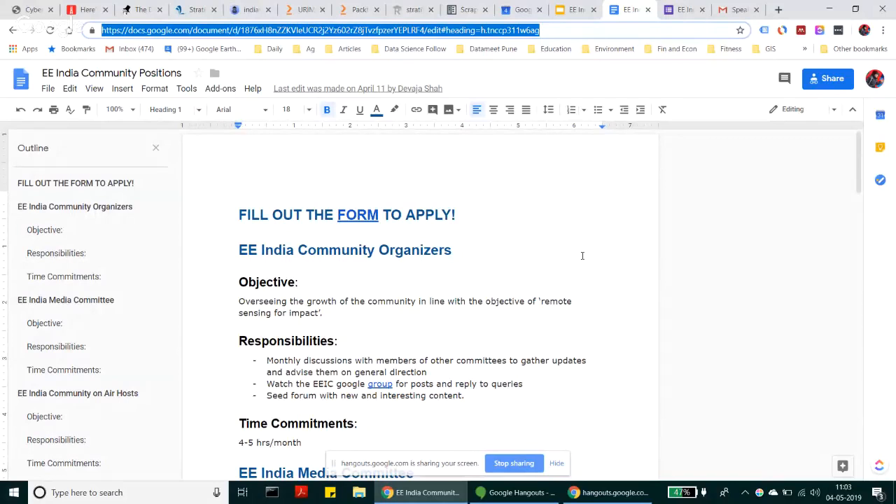So we sent out this mail a little while back. We'll be sending it out again later today. This is basically a description of the different volunteer positions that are available and open for people who would like to apply to be part of the community in a volunteering capacity.